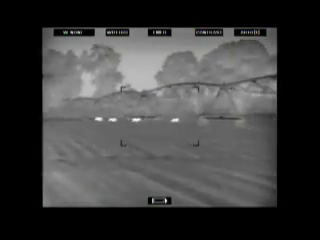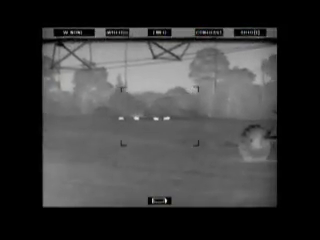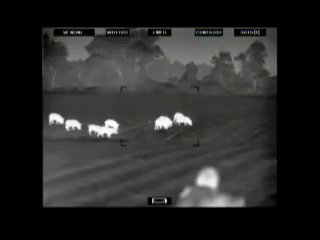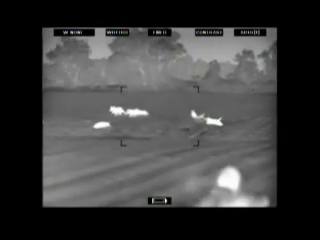Watch your pivot, watch your pivot. All I can hear is Pigman. Rod says, watch the pivot. And we're just blasting and shooting. Absolutely a blast. I shoot one hog I know, and I can't tell you what happened after that. It was a blackout. All I can tell you was it was an absolute blast, and we were laying down and slinging some lead.